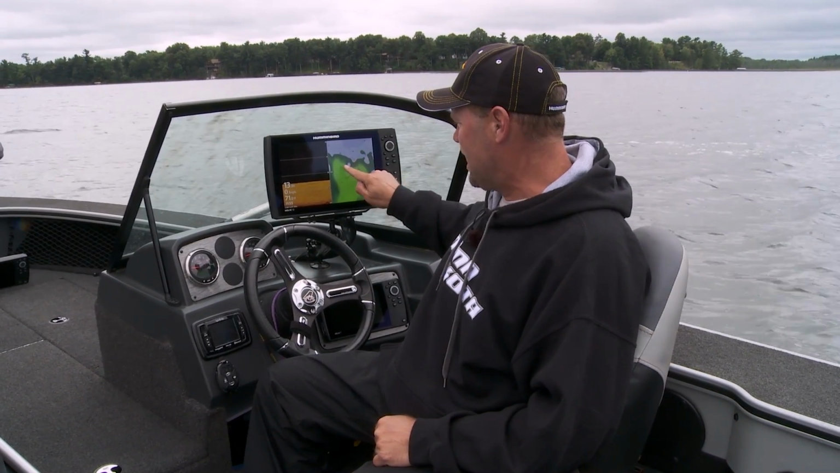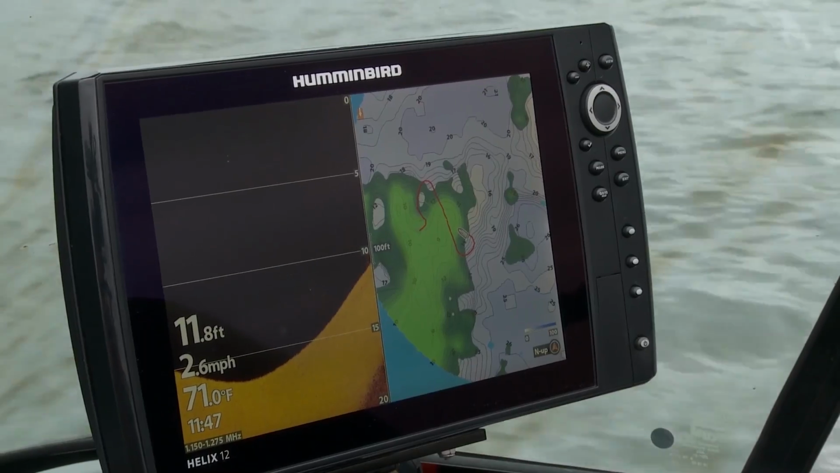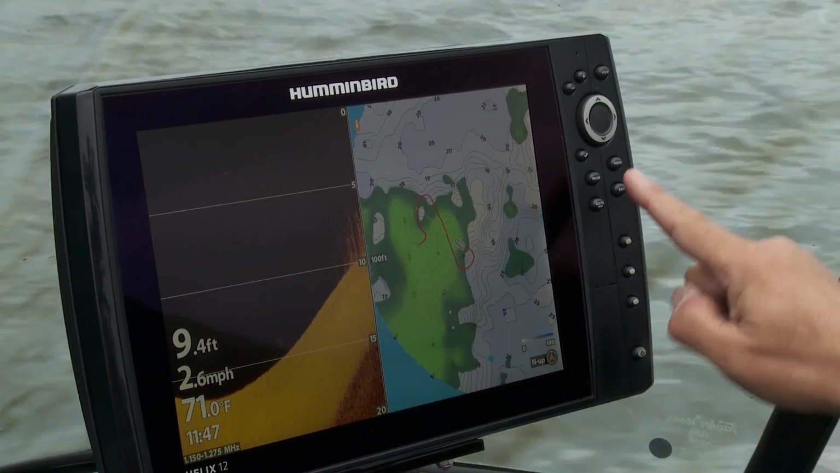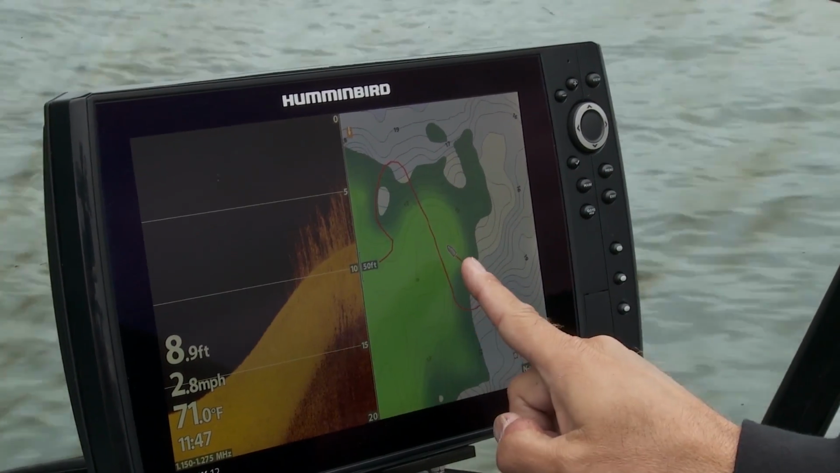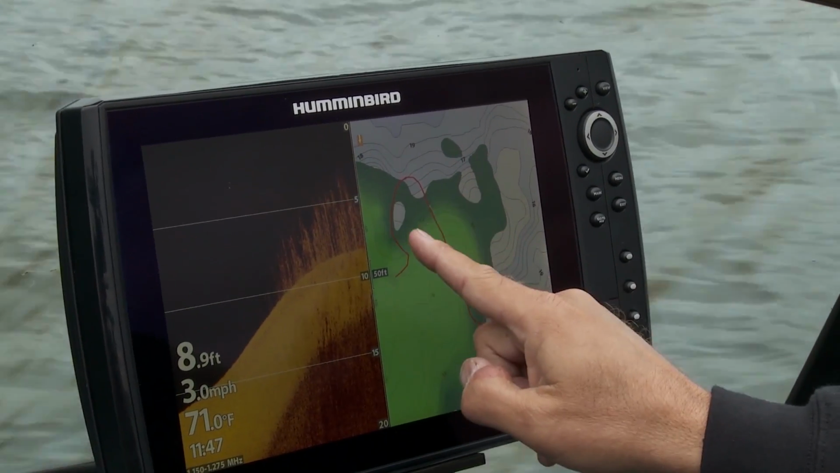You can see I'm sitting on an edge right here, maybe 20 feet. I'm gonna start running into weeds as soon as I get into this lighter green. This darker green is that outside edge where the bottom content was changing and we were getting into those weeds. See that spot right there? That's a hole in the weeds. That's the kind of spot that you could park and vertically jig.